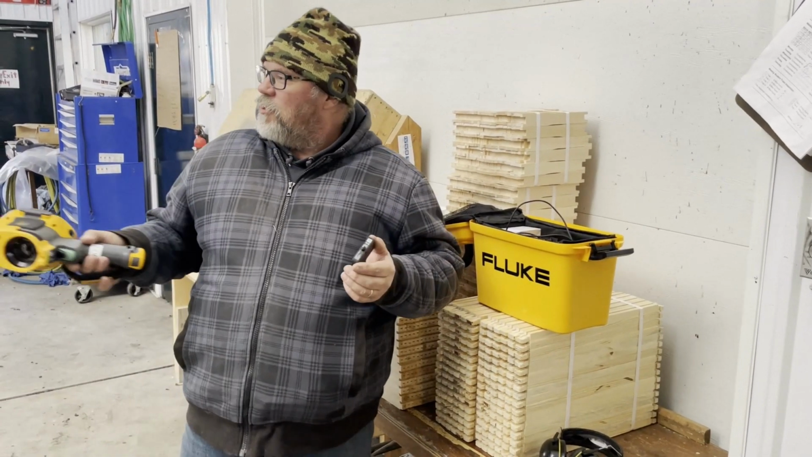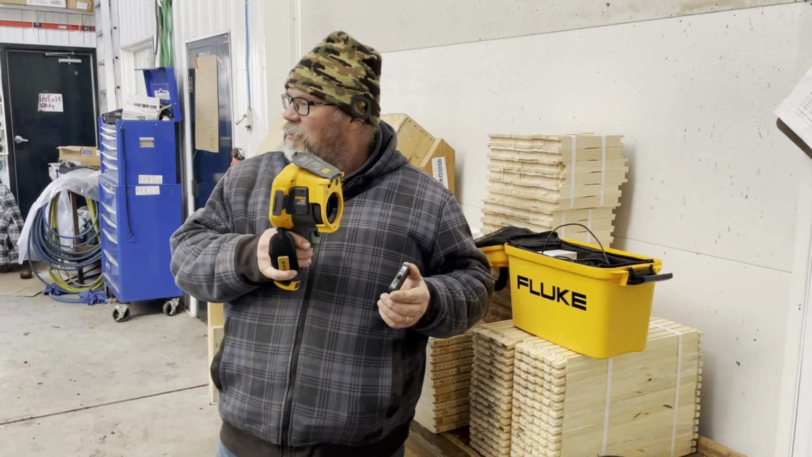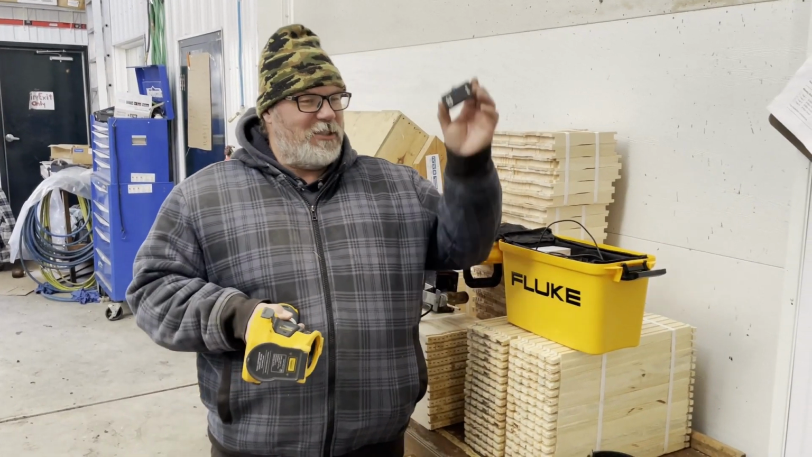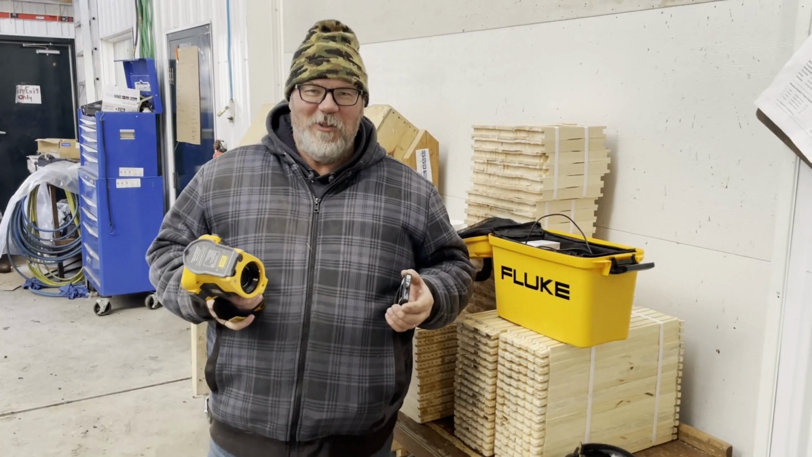What's the price on this? I don't know, there's many different models. There's some for a couple thousand. Okay, a couple thousand dollars versus a couple hundred. I think you can draw your own conclusions about that.